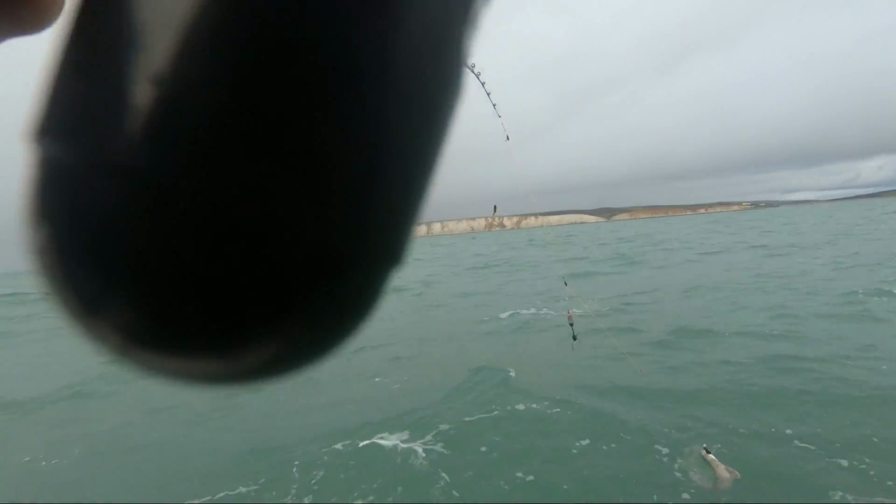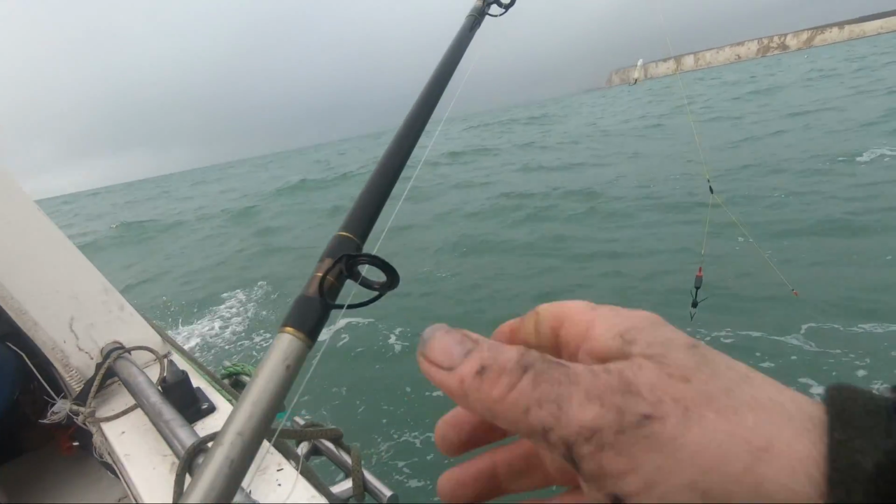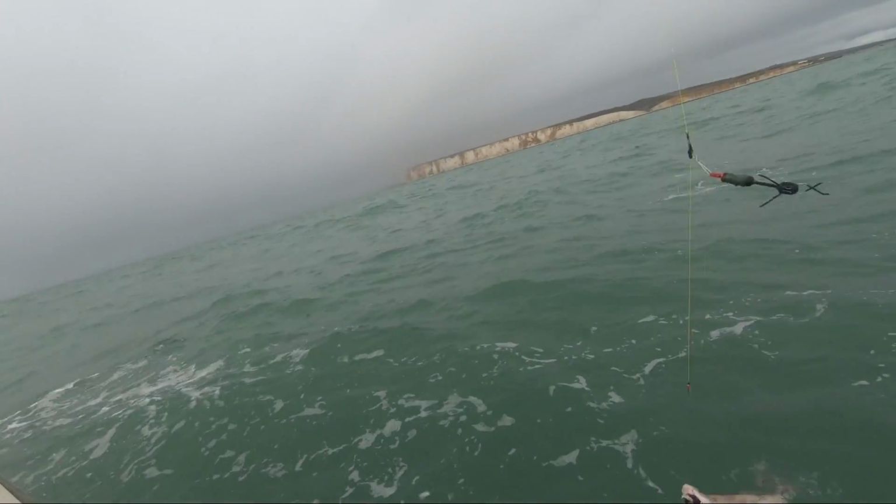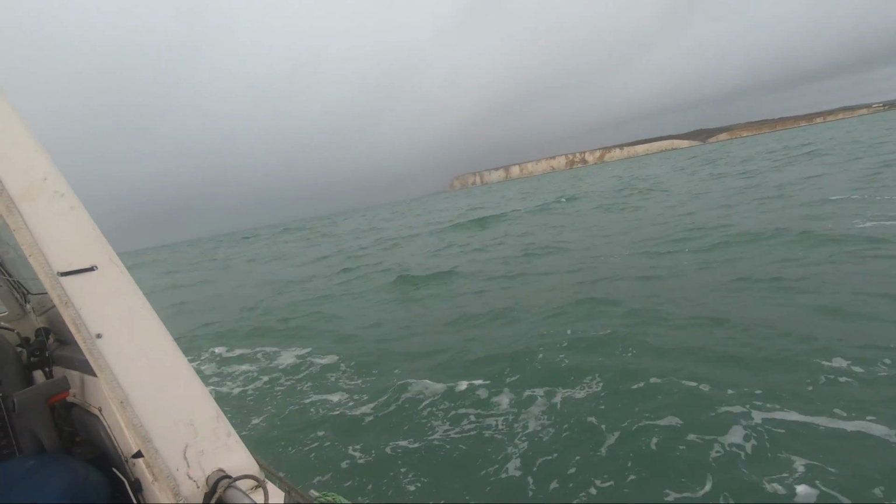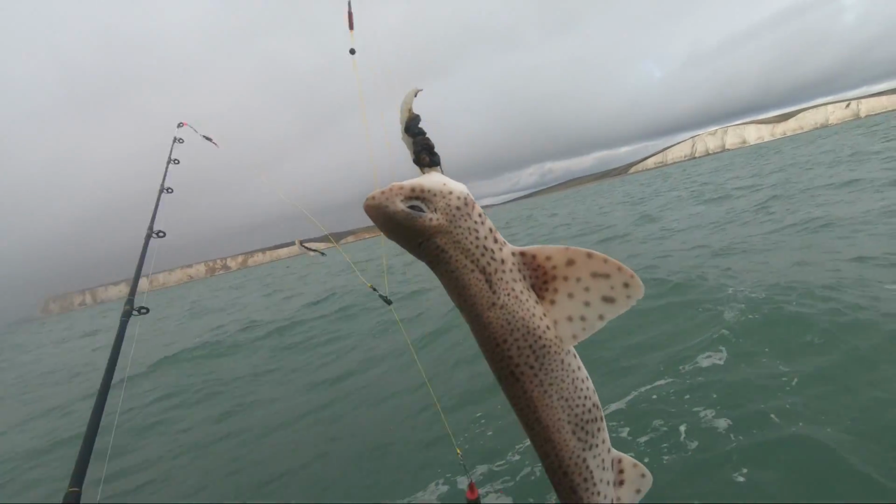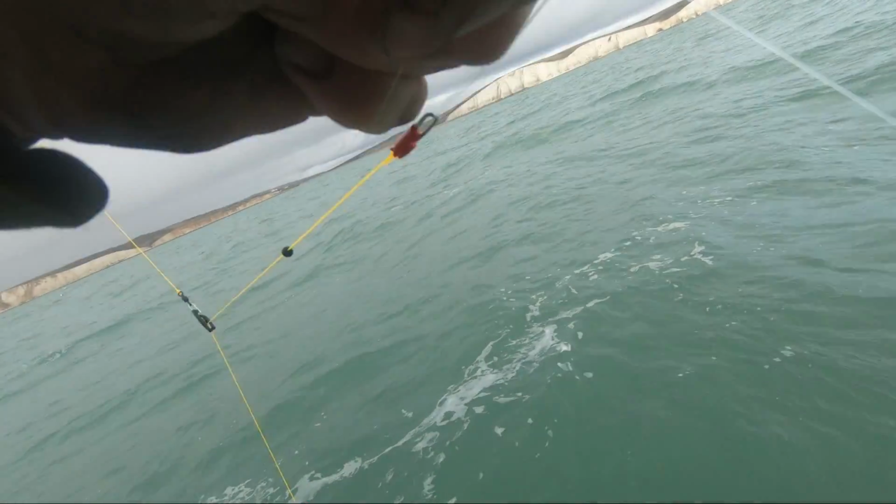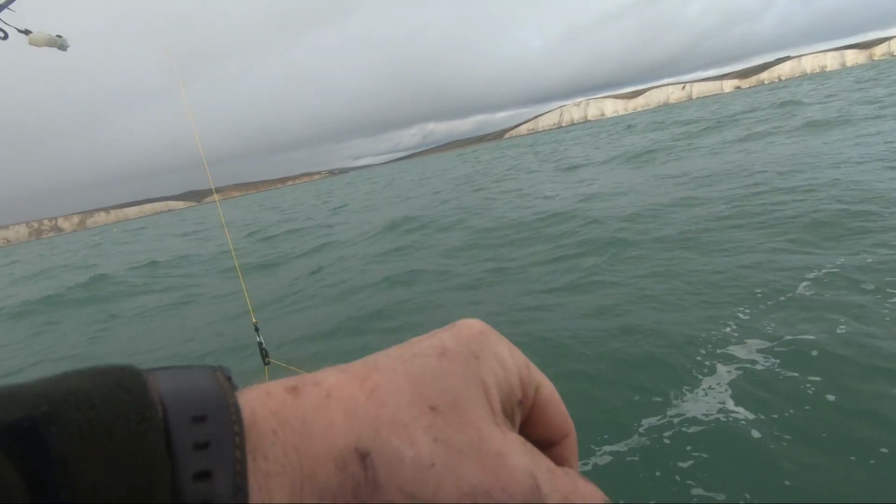What have we got here? Quite a nice sized dogfish. Not bad sized dogfish that. That's a reasonable size.